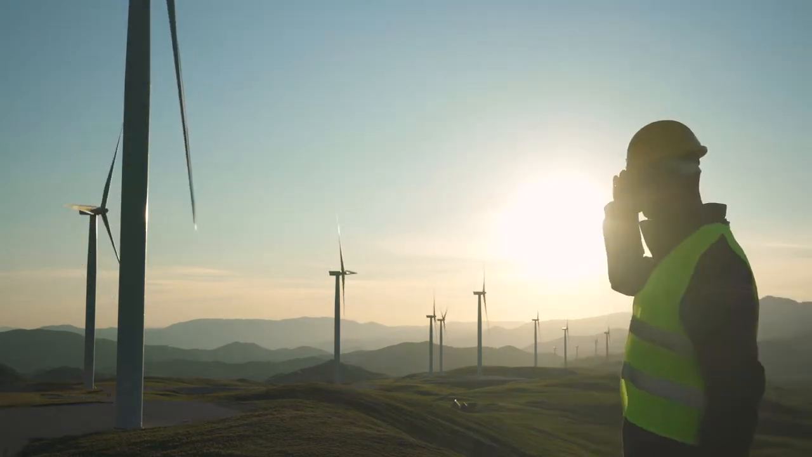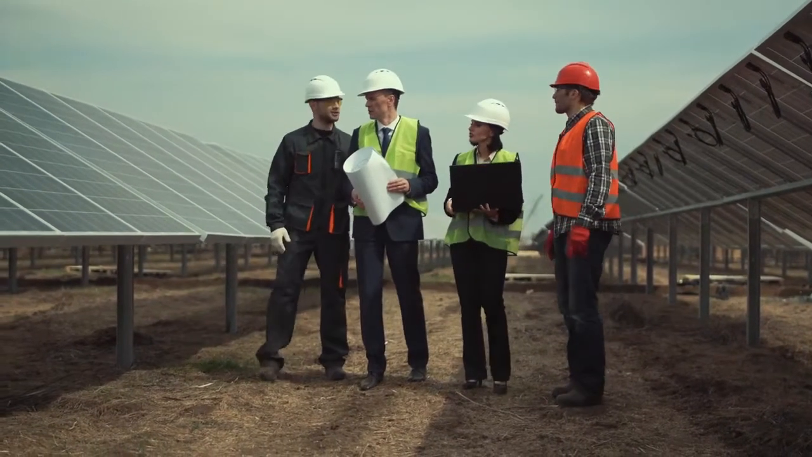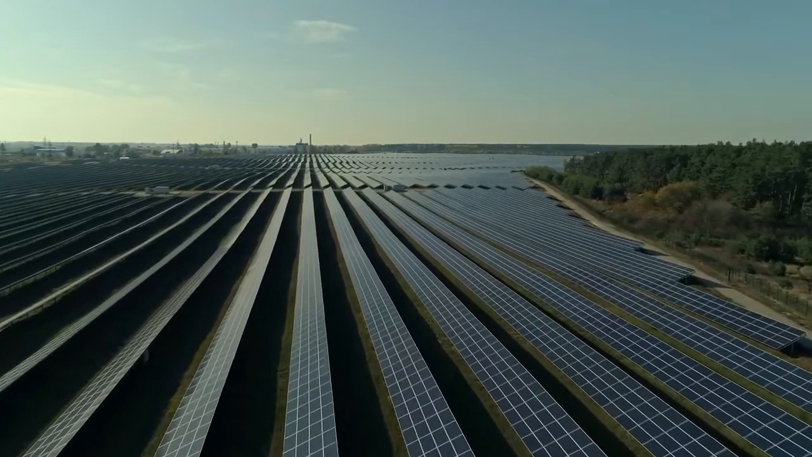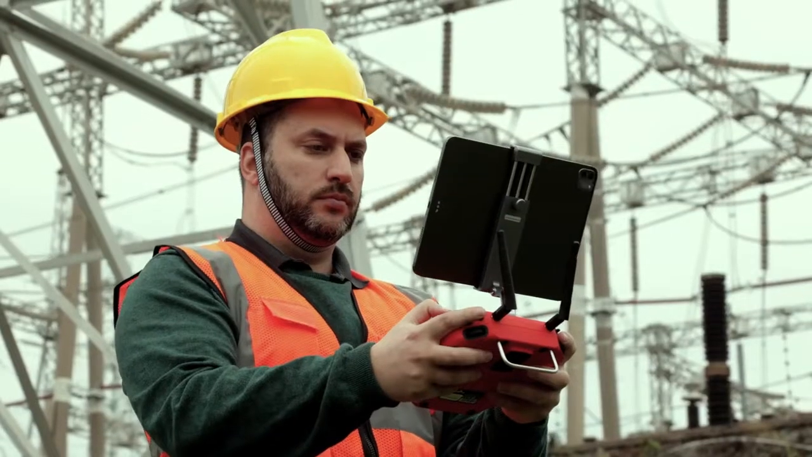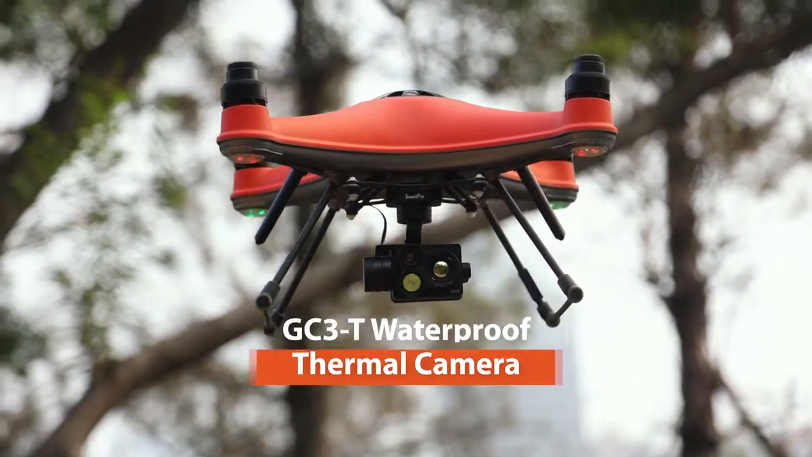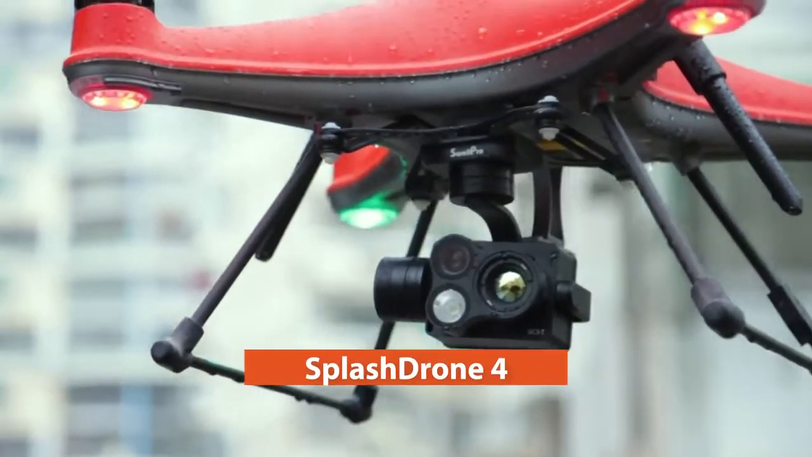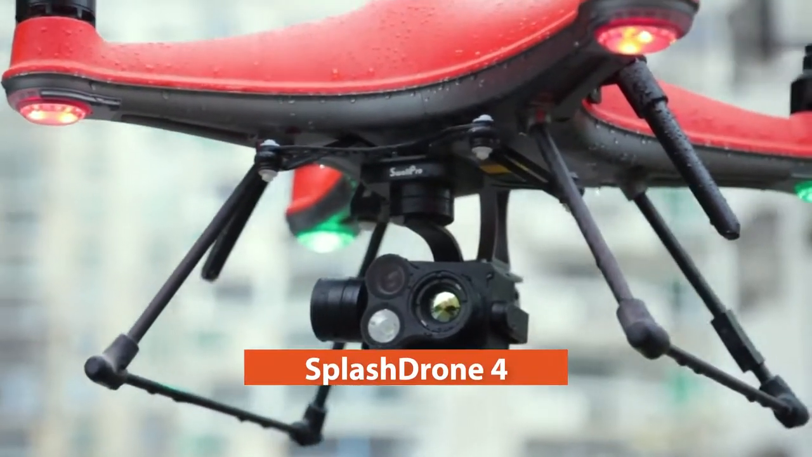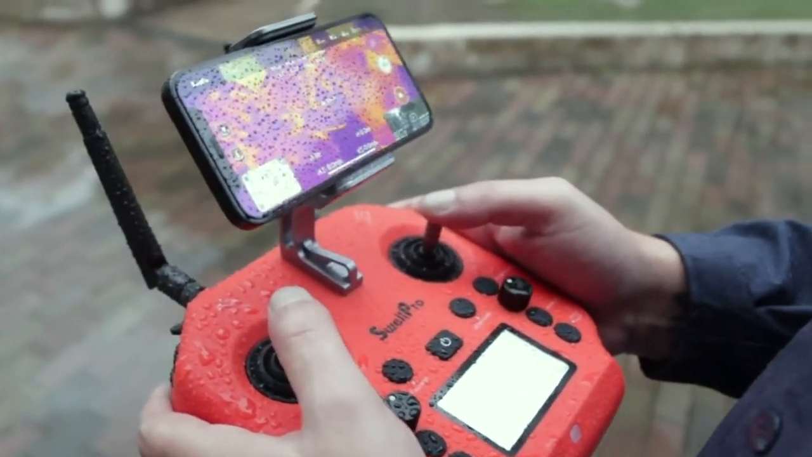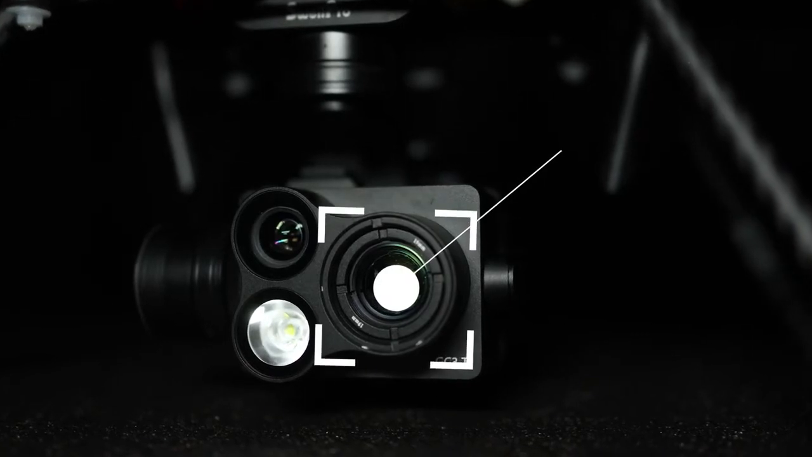When it comes to commercial and industrial operations, people are always trying to do more in less time, at a minimal cost, without any limitations. Those are the principles we bear in mind when creating GC3-T, the world's first waterproof 3-axis gimbal thermal camera that works with SplashDrone 4, the most powerful and versatile waterproof flight platform by Swell Pro. Together, they present an unprecedented aerial thermal imaging solution for many professional fields.